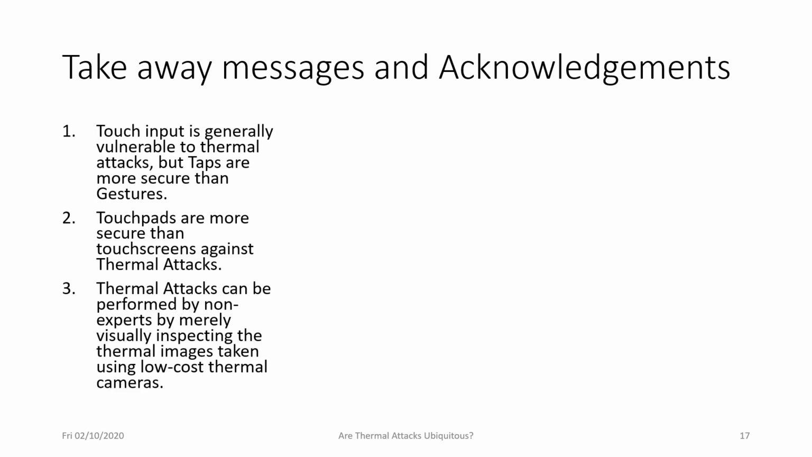Finally, these are the main takeaway messages from our work. First, touch input is generally vulnerable to thermal attacks, but if you have to use it, then use taps instead of gestures because they are more secure against thermal attacks. Second, touchpads are more secure than touchscreens against thermal attacks. For example, if you're using a laptop that has a touchpad and also a touchscreen, it's better to enter your password using the touchpad rather than the touchscreen, as this would be more secure against thermal attacks.